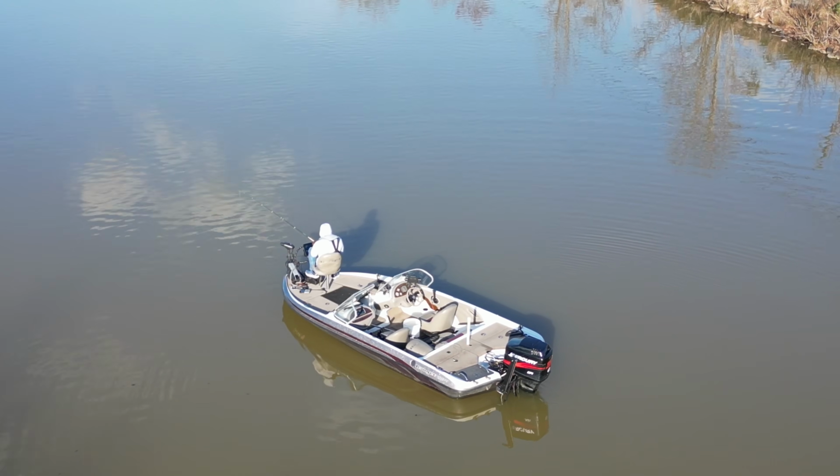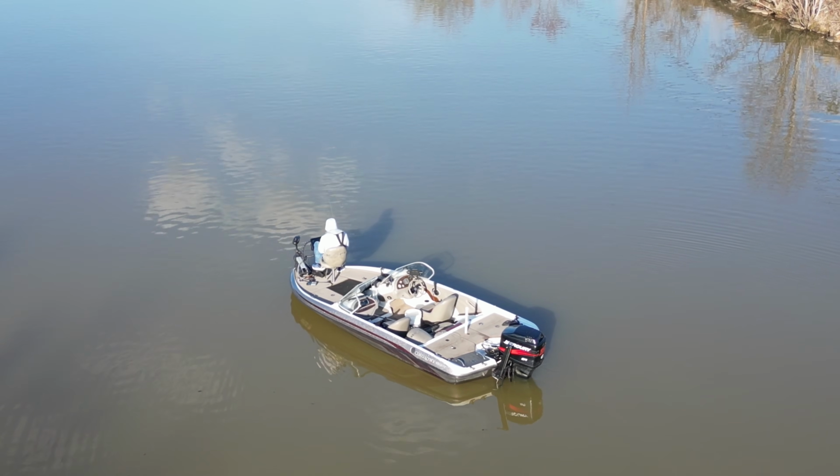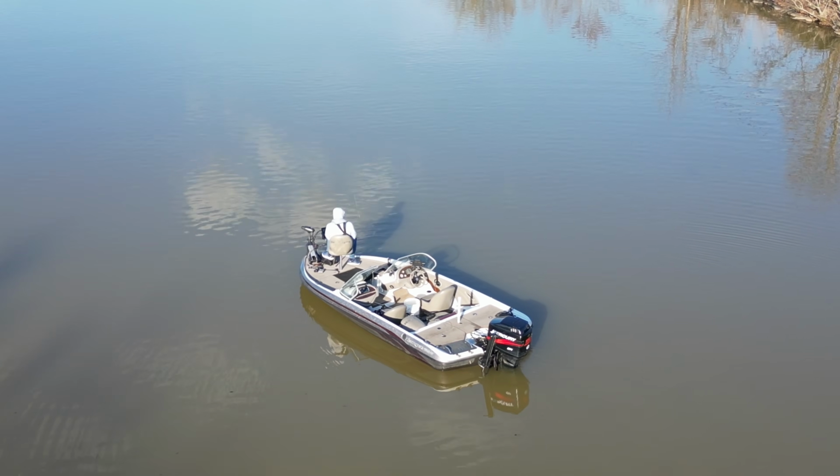It is Drysdale, and I have got my Drysdale drone in the air trying to catch some of these evil but sure enough tasty crappie from an aerial view.